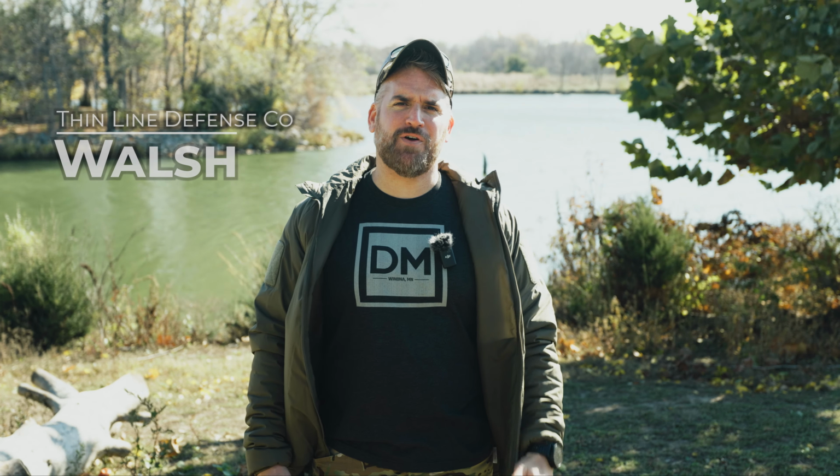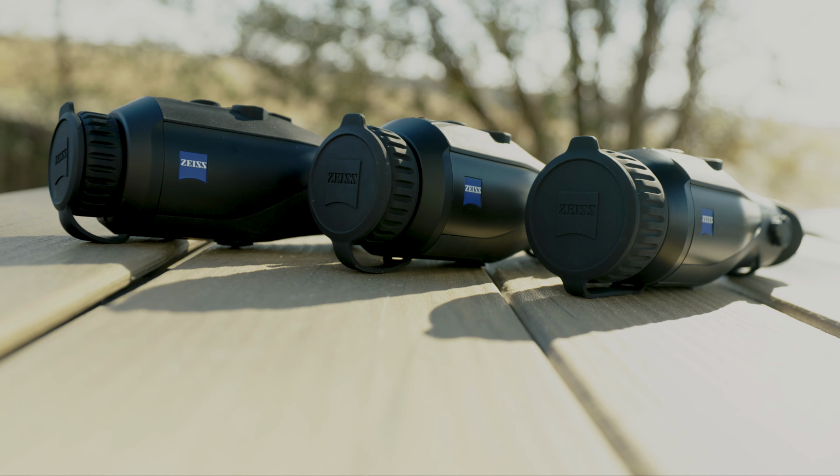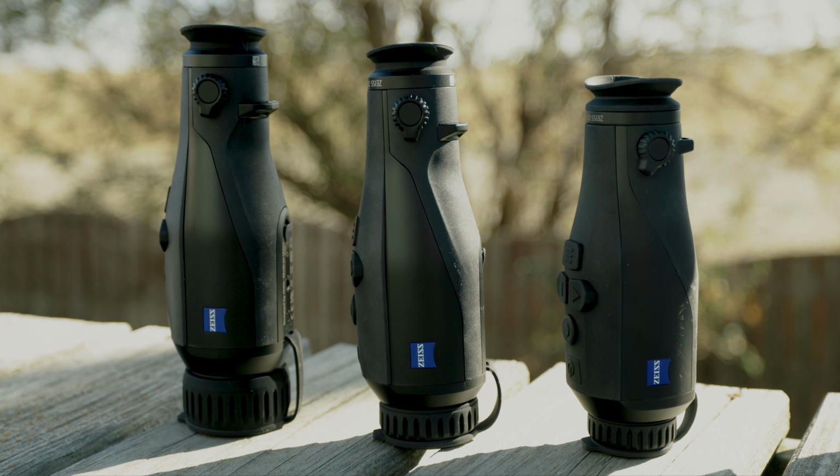You in the mood for some more thermals? Today we'll be taking a look at the Zeiss handheld thermal lineup with the DTI 125, 335 Gen 2, and 450. And hopefully by comparing all these different levels of thermals, you can get an idea of which ones would fit you best. All right though, let's get started.